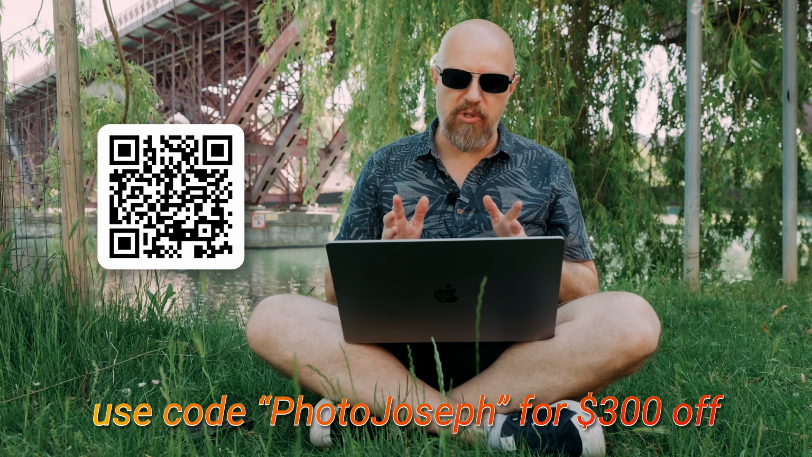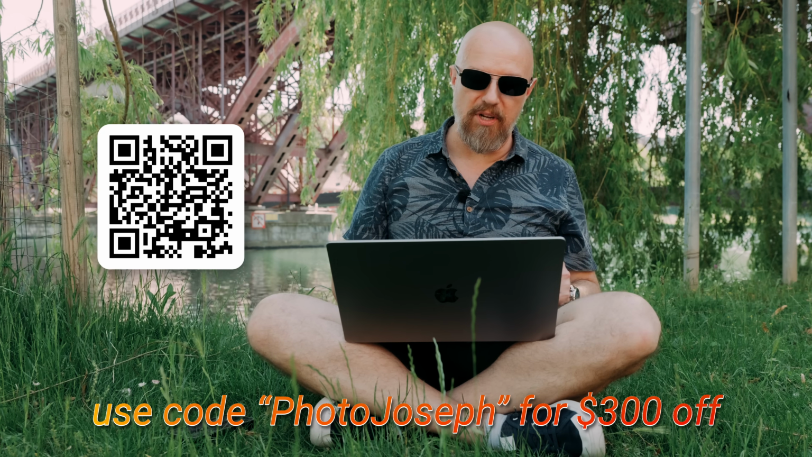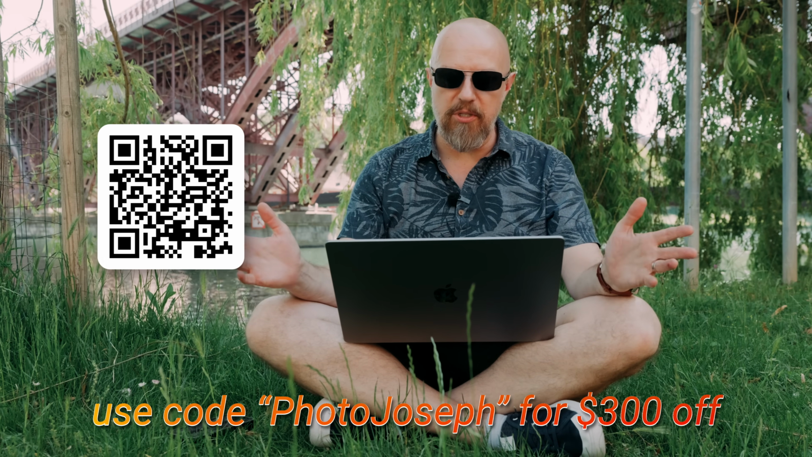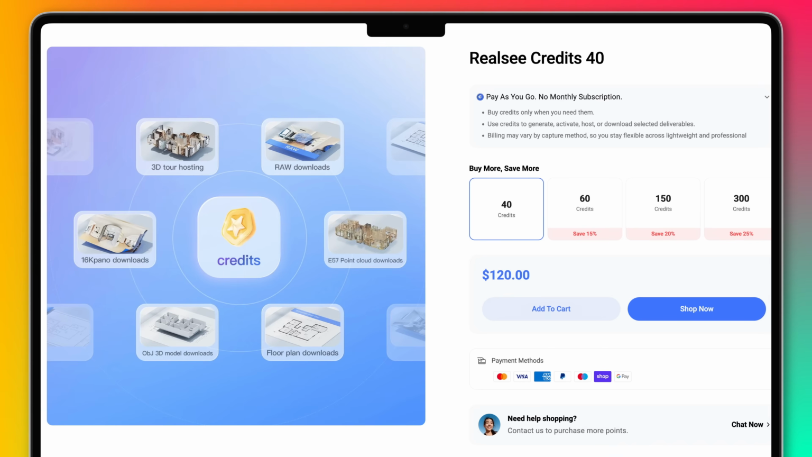A notable competitive advantage of the Realsee camera over other systems on the market is that there are no subscription fees. You don't pay to create a model and you don't pay monthly fees to access the software. You only pay for hosting the 3D tours and for generating certain high-end 3D models. The entire process of building and editing your real estate tours, though, is completely free. Hosting and downloads are paid with credits, and here's what the pricing looks like for those.